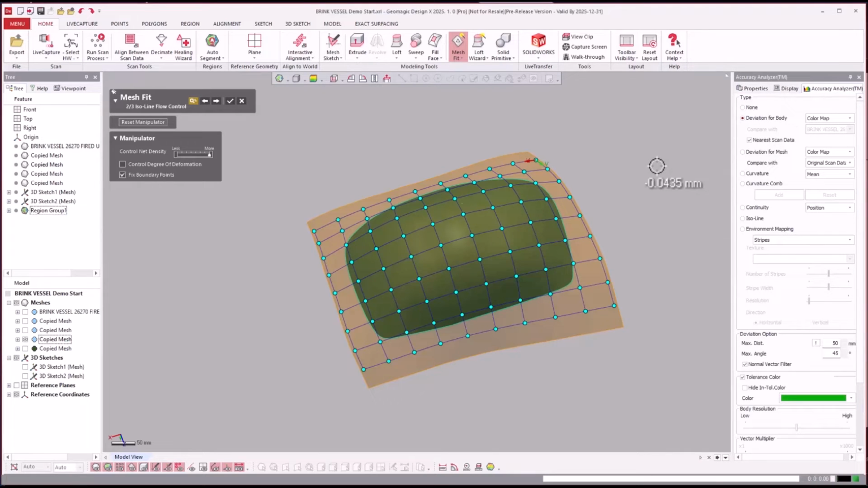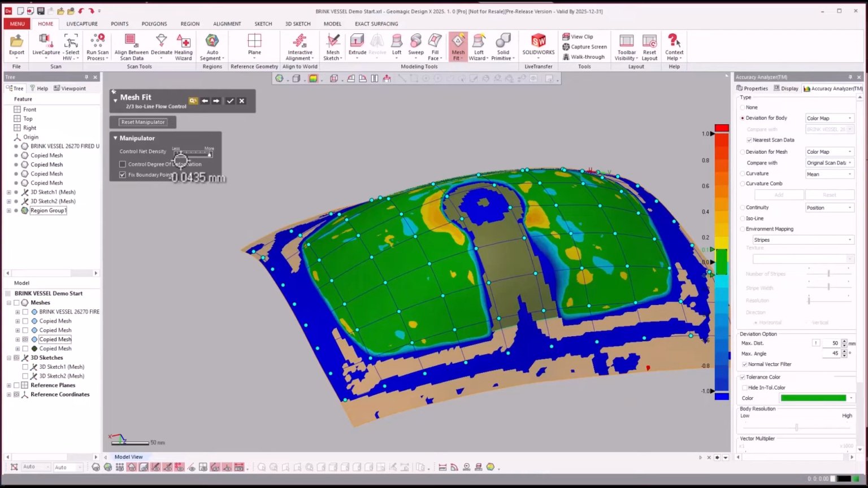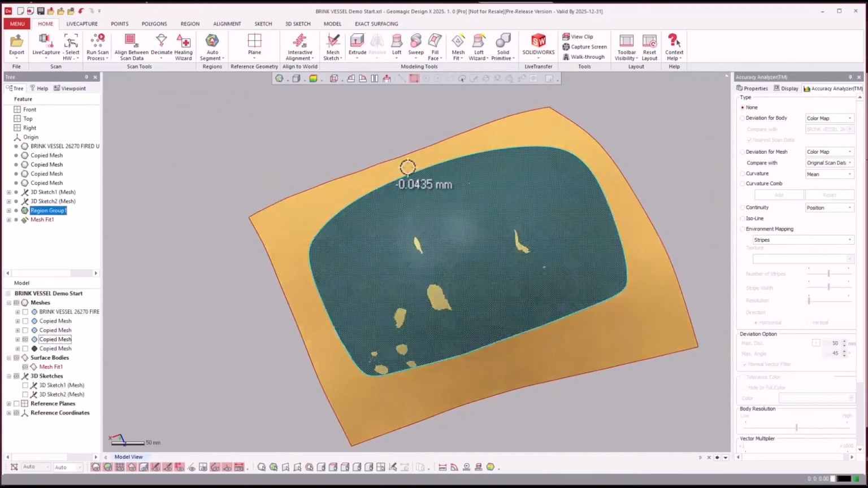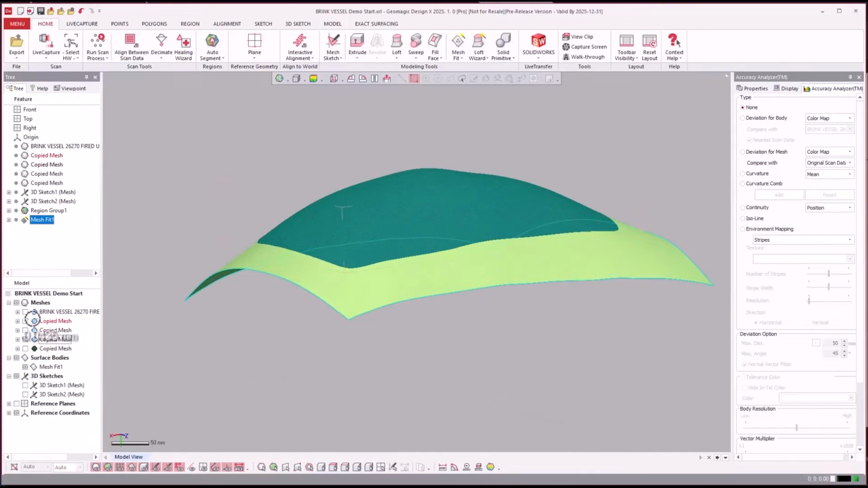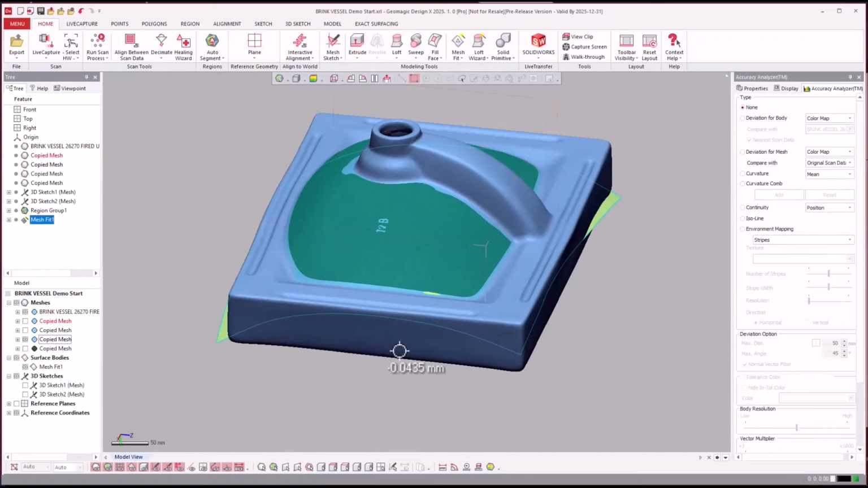I'll turn on my deviation just to show that. I could crank it to 11, give it more density. I think this is good enough, especially because this geometry that we're dealing with here is very warped. So you see we created that. We just fit a beautiful surface.